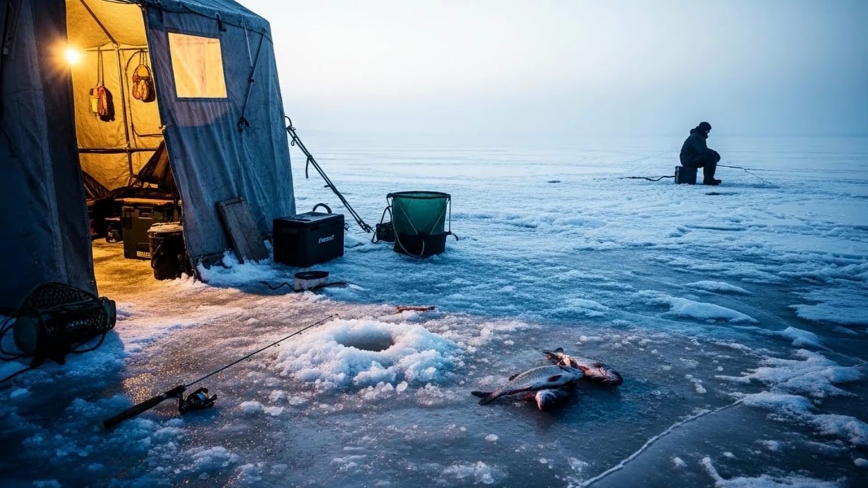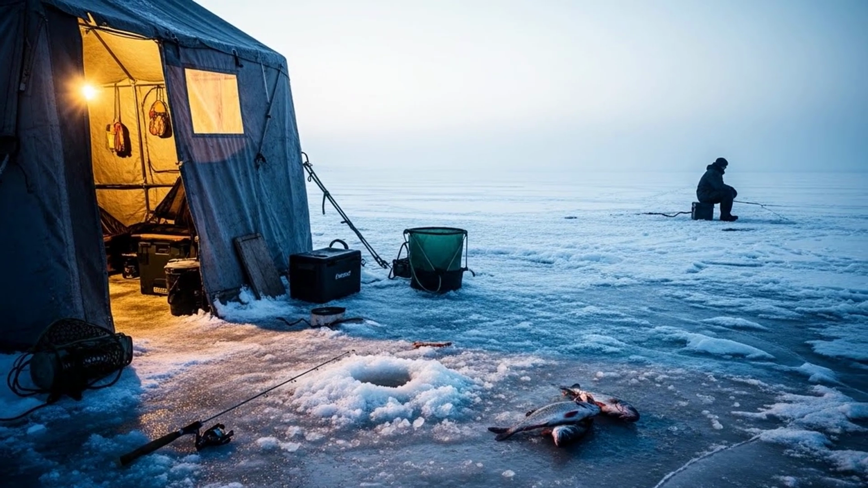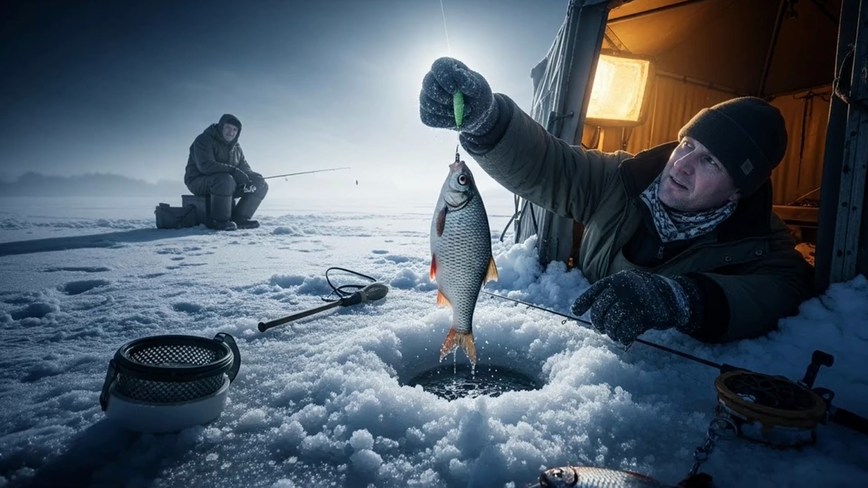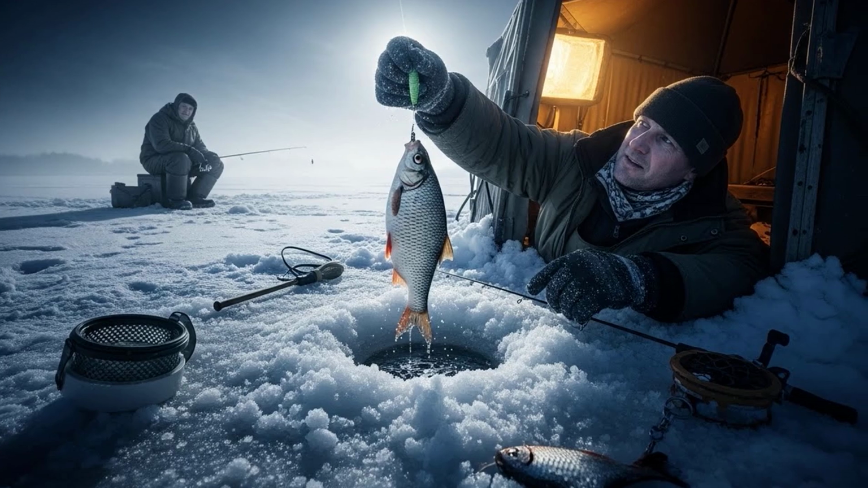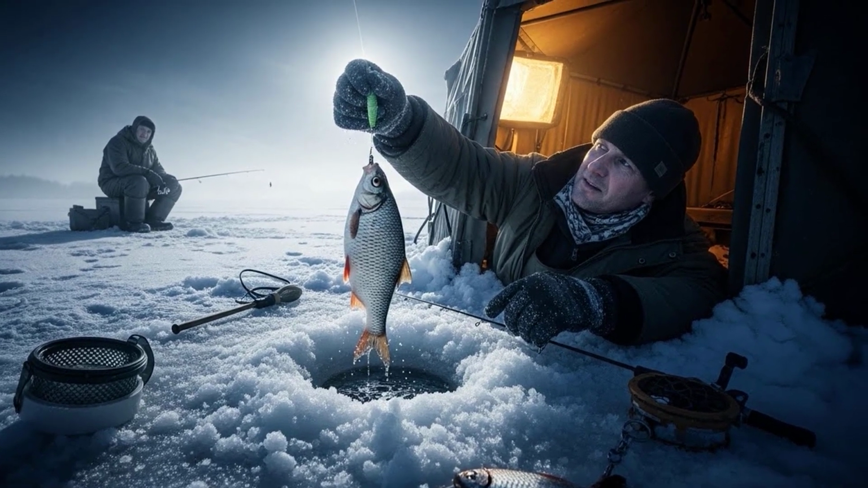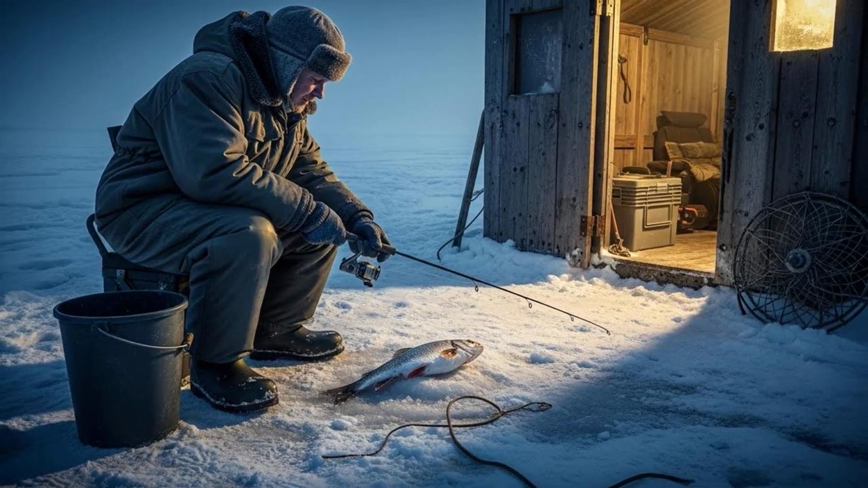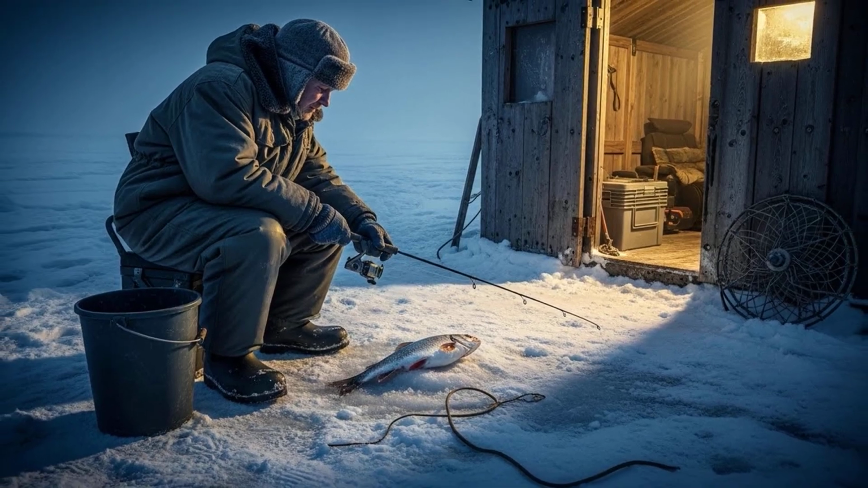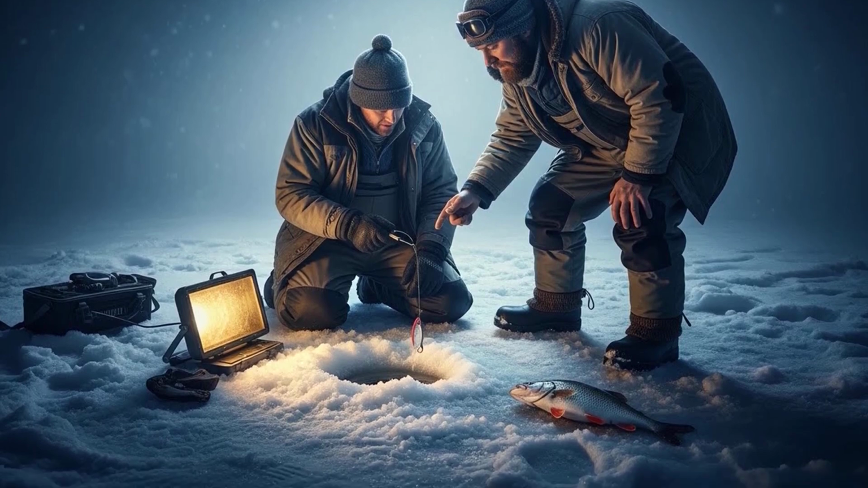It's always interesting to watch how this plays out on a frozen lake. Imagine this scenario. You're now catching roach consistently, one after another, from that mid-water depth. 50 yards away, there's another angler. He's been there just as long as you. He's a classic bottom fisher. He hasn't had a bite all day. He sees you pulling fish out, so he wanders over. "What are you using?" he asks.